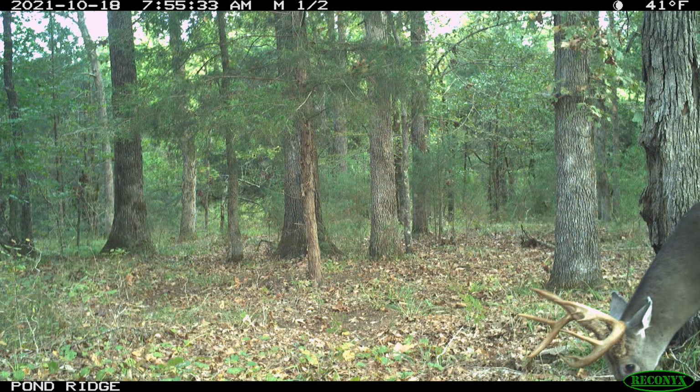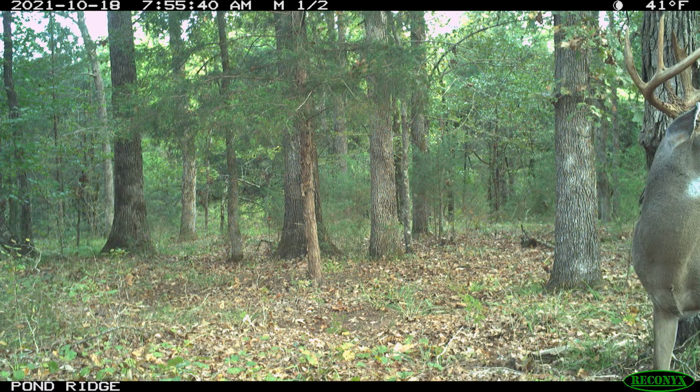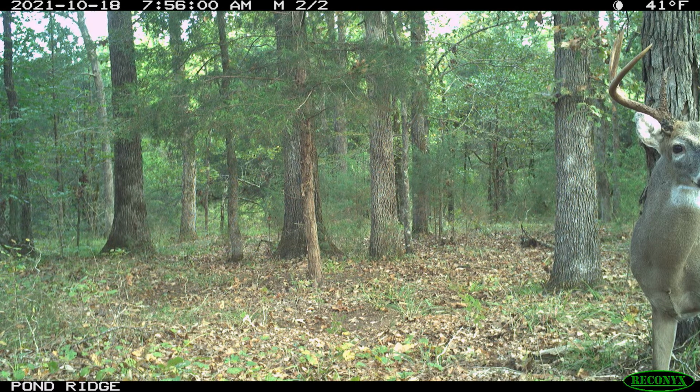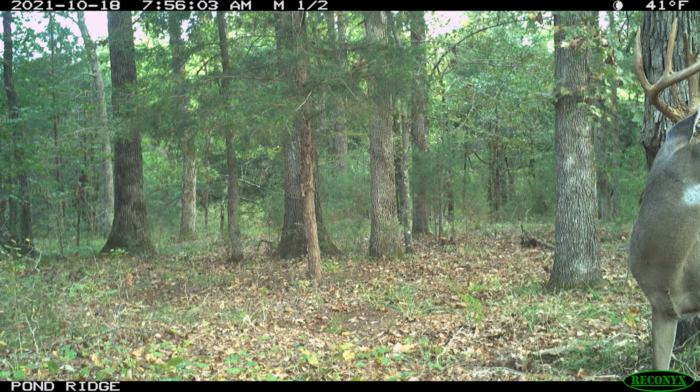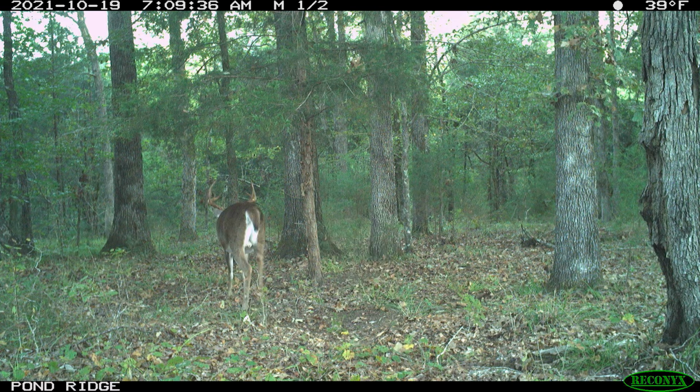This heavy buck here with the trash on his tooth was a 5-year-old, we believe. Got shot by the neighbors in youth season, but we hunted him in bow season, and he was on the scrape. Definitely one of the deer that I was targeting when I hunted there in the video that I posted last week. I'll link that video up here in the corner.